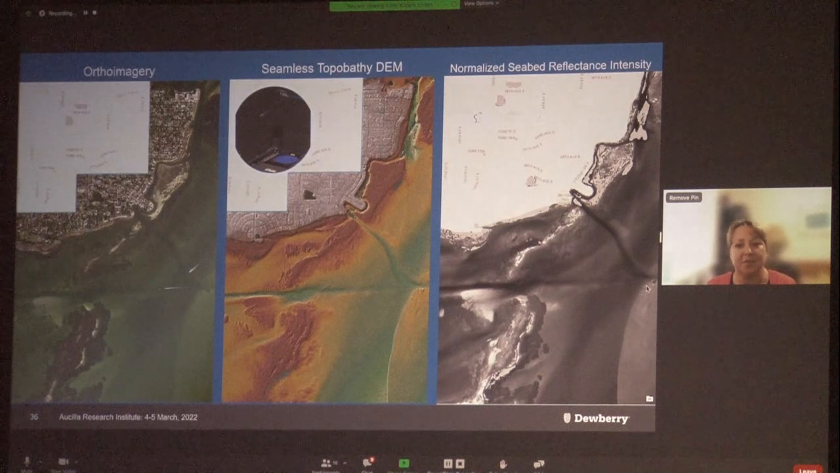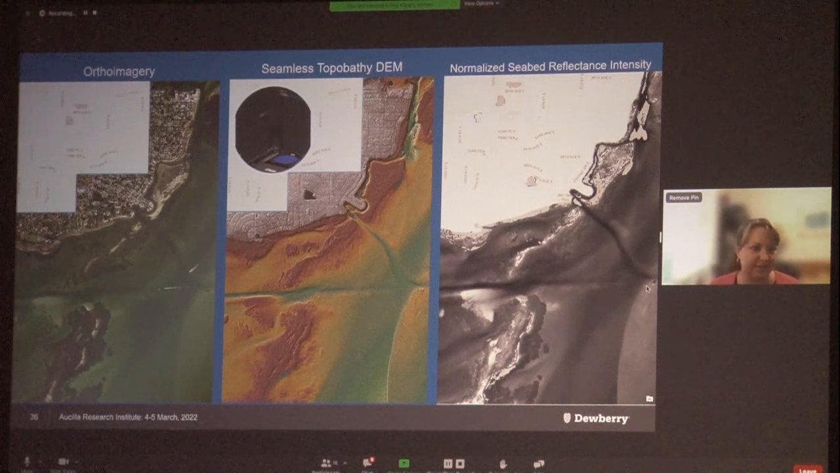And here's an example from those data of an area in St. Pete. This is Pinellas Point, which is at the southern tip of St. Pete, just east of the Sunshine Skyway Bridge. So here on the left, you see the ortho imagery that we acquired at 25 centimeters GSD. In the middle is the seamless Topobathy DEM.